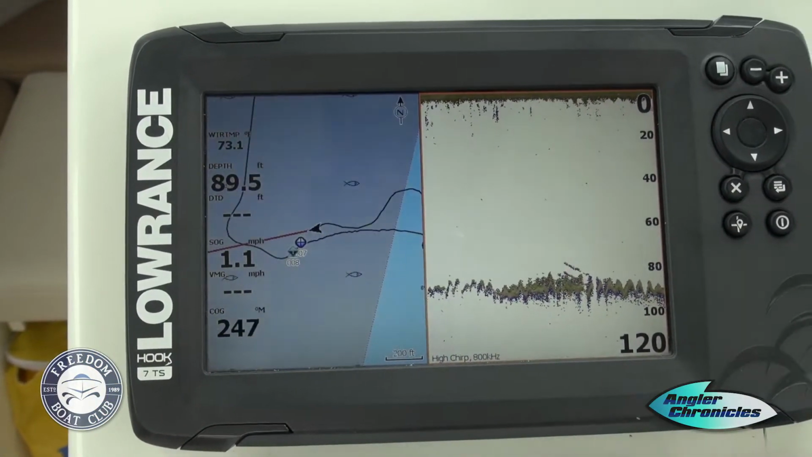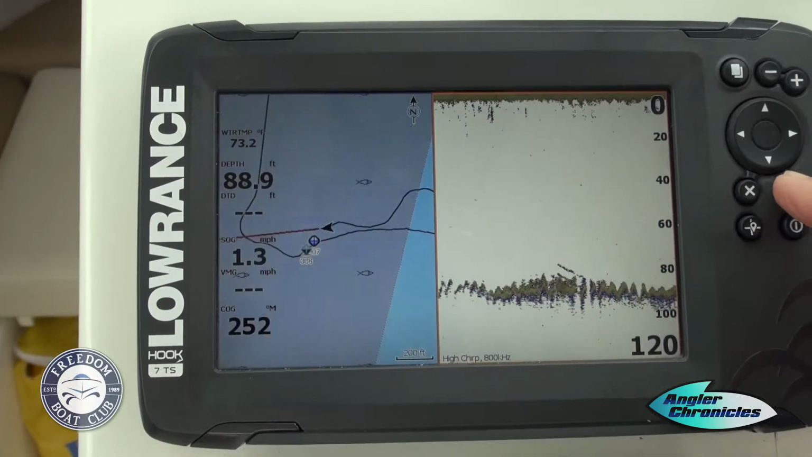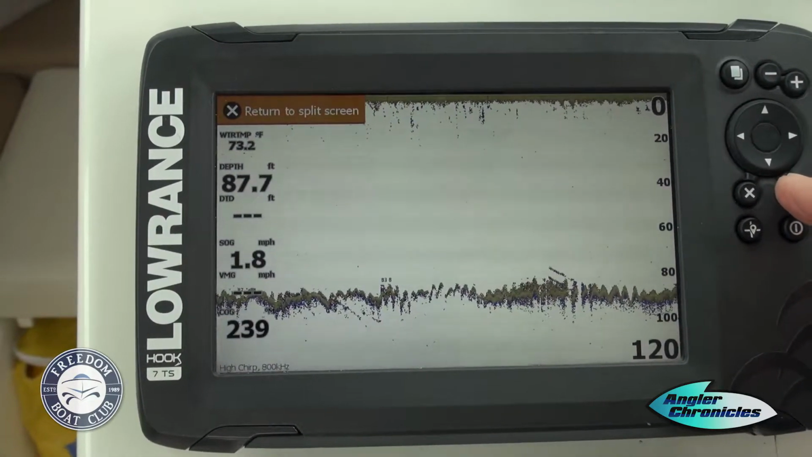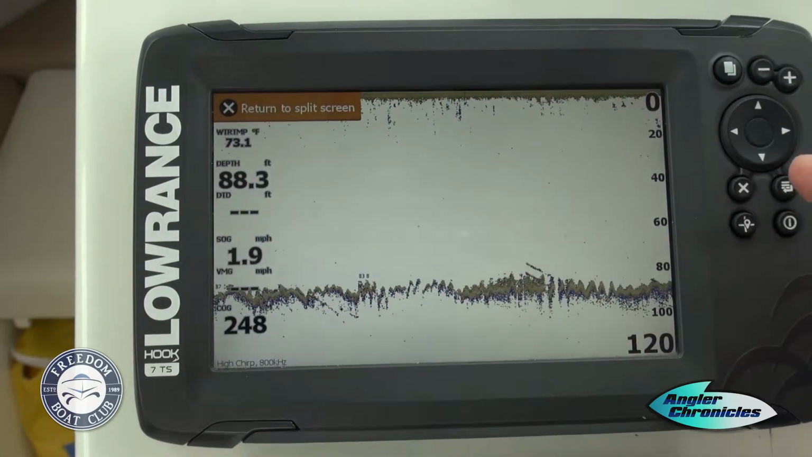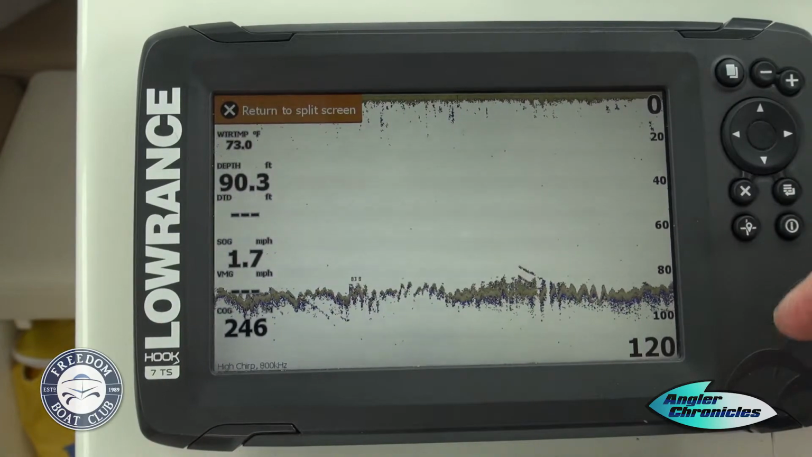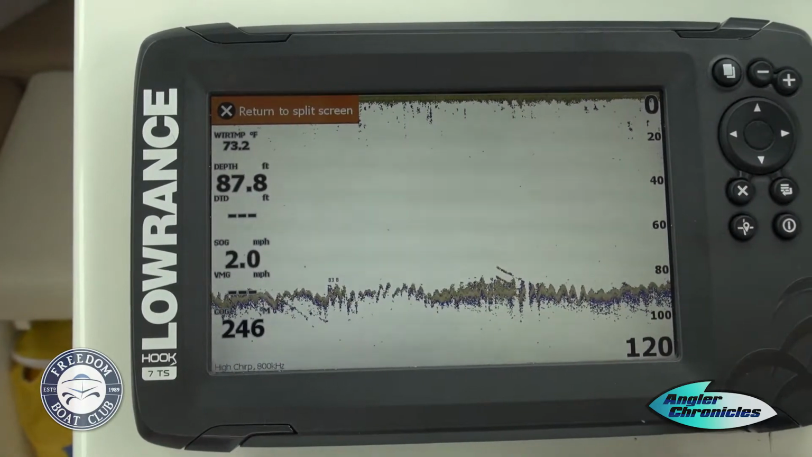There's some good marks right there. One of the things that I'm going to do for you folks is take this on the sonar mode, okay? Zoom in, hit your return button once, it goes right to that big page. Now we want to fish, we're starting to really get some good comebacks on the up and down.